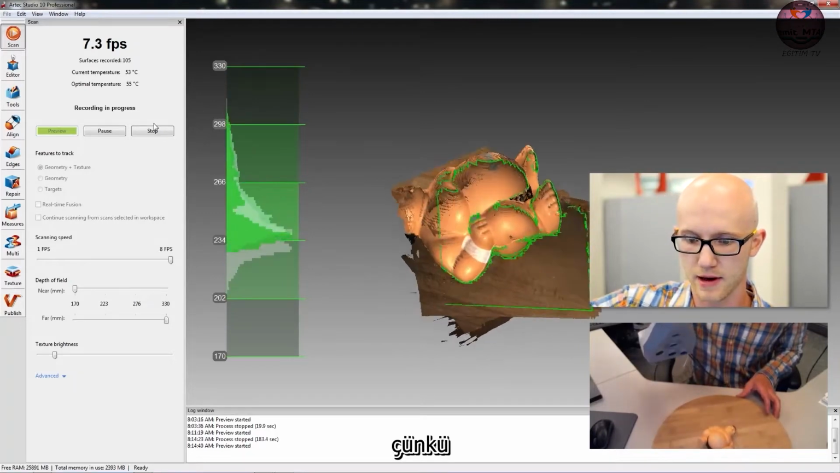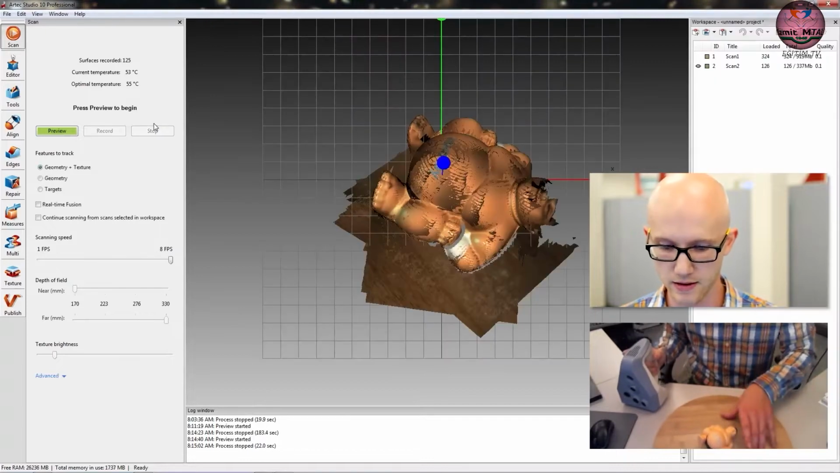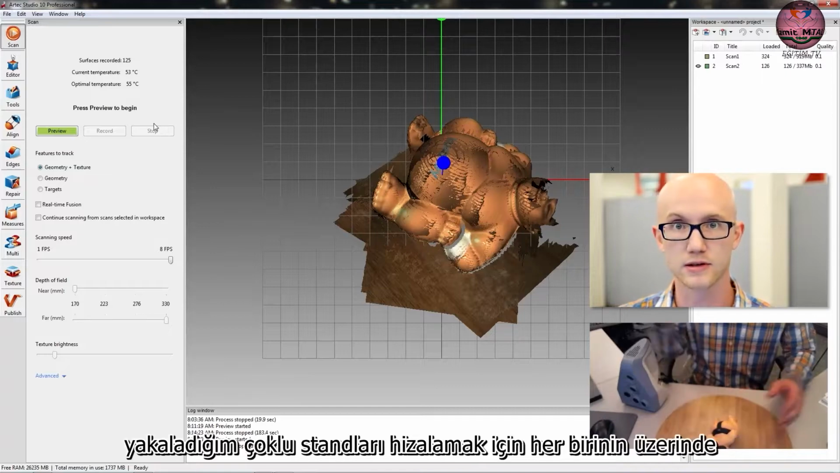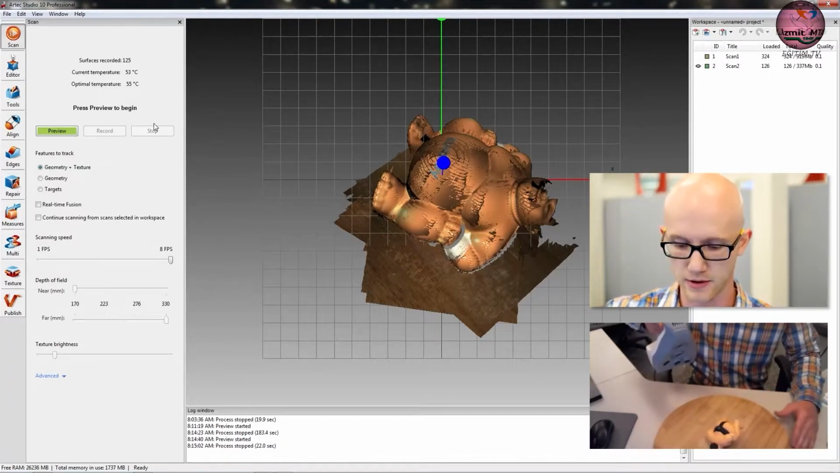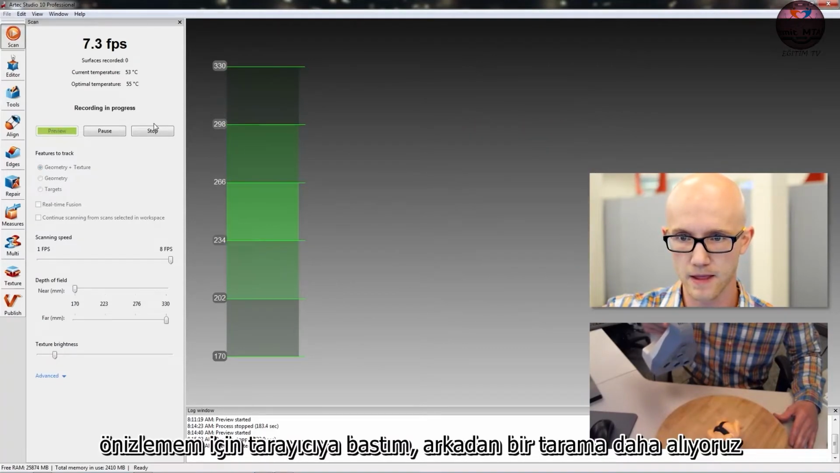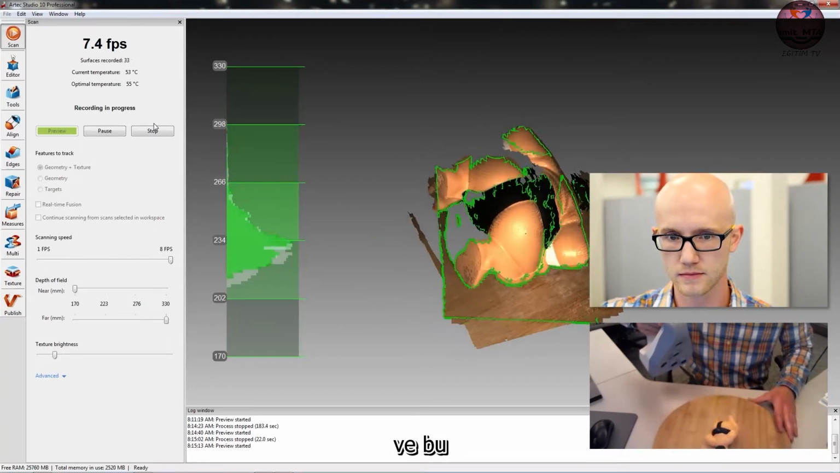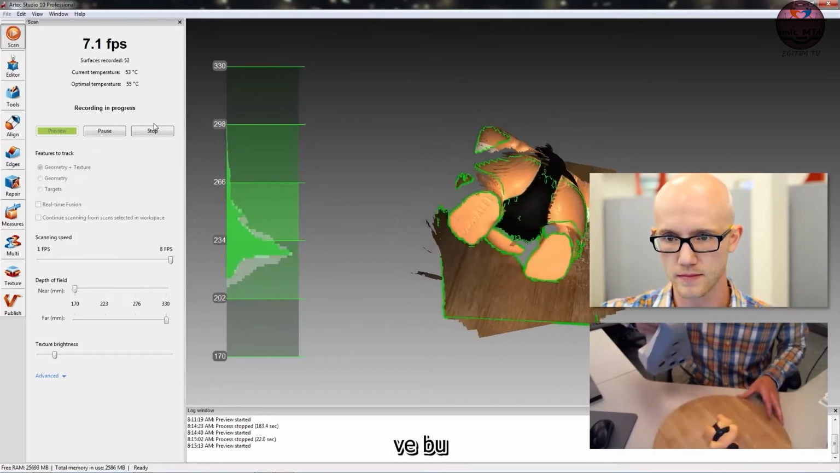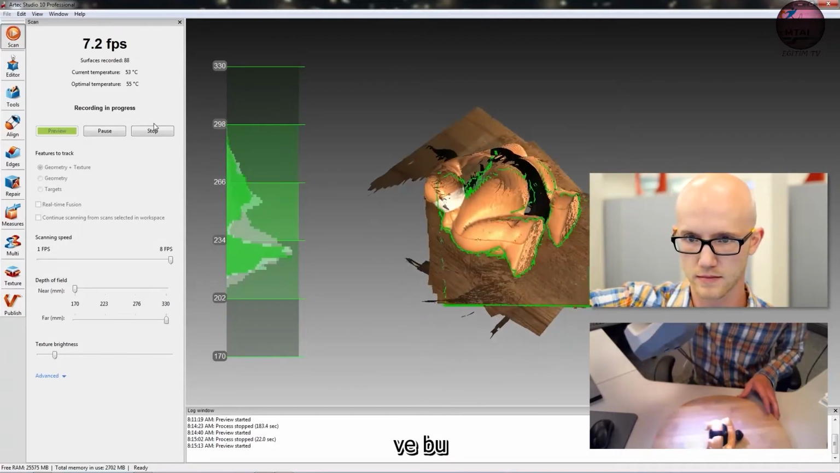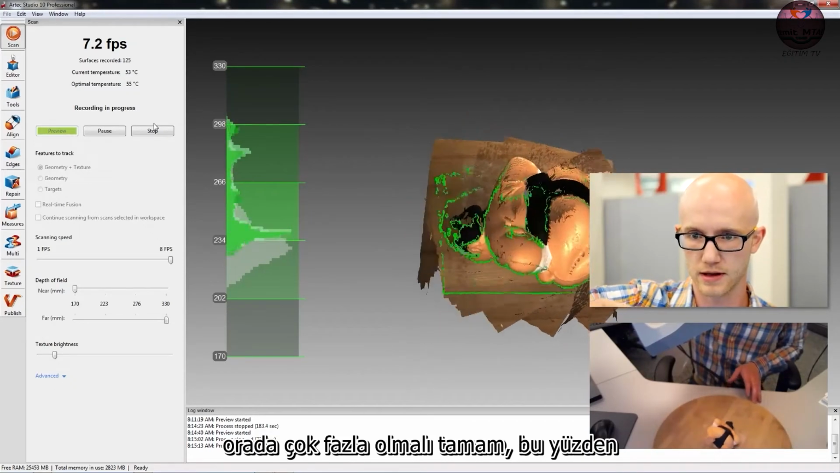Since I will be aligning these, I'm making sure that I have enough common captured geometry from my first scan, so I can use those points on each one to align the multiple scans that I'm capturing. Again, I just pressed up on the scanner for my preview. We get one more scan from the back here. And that should be plenty right there.